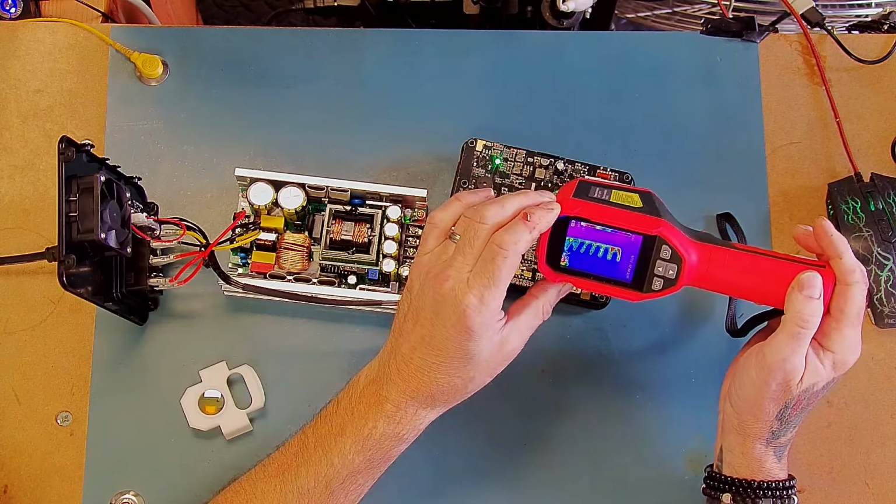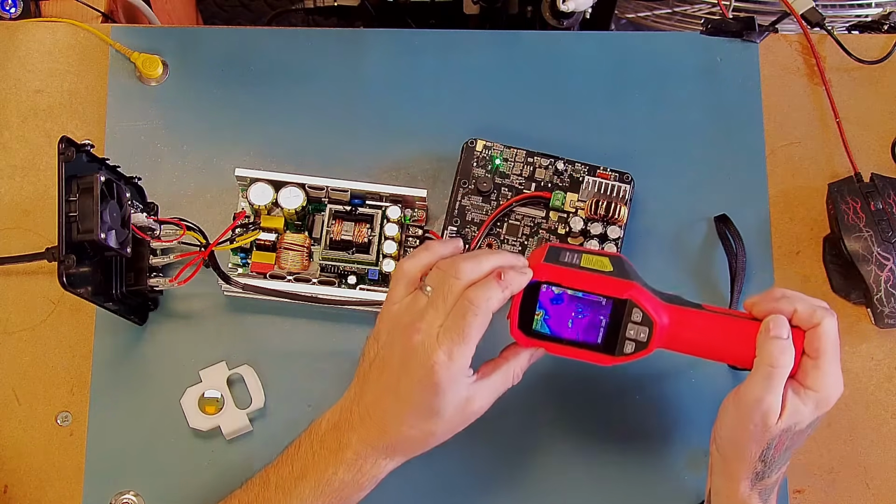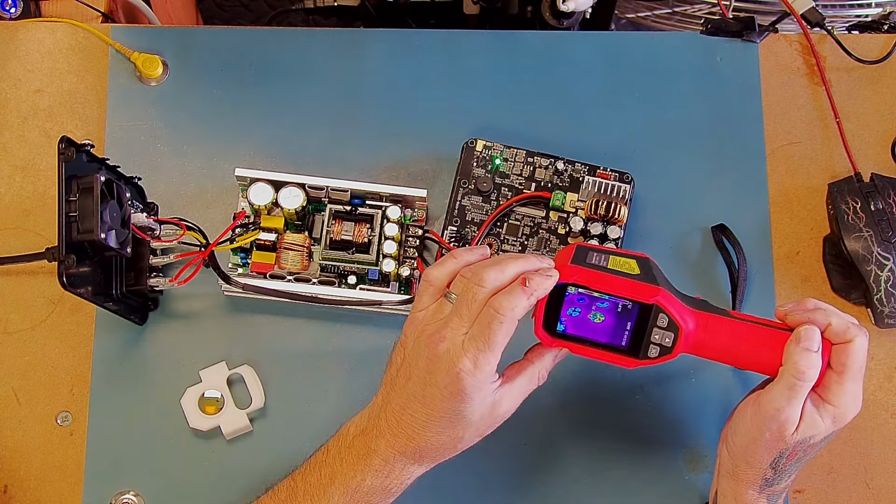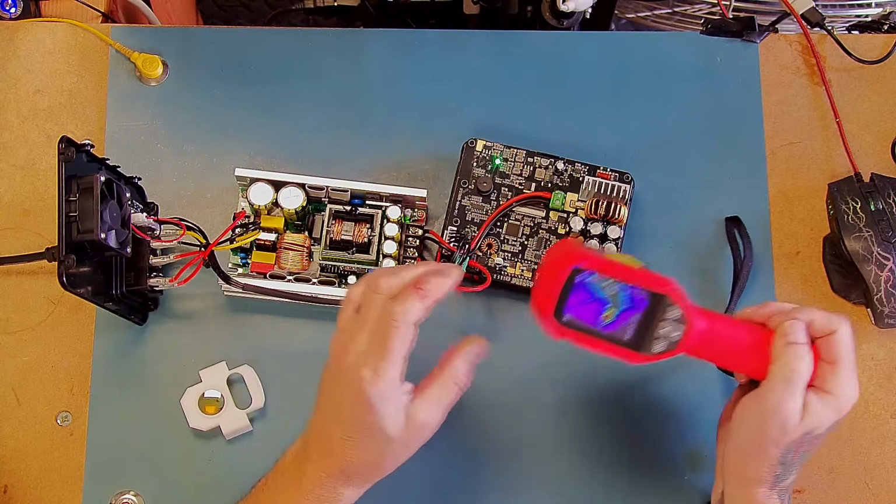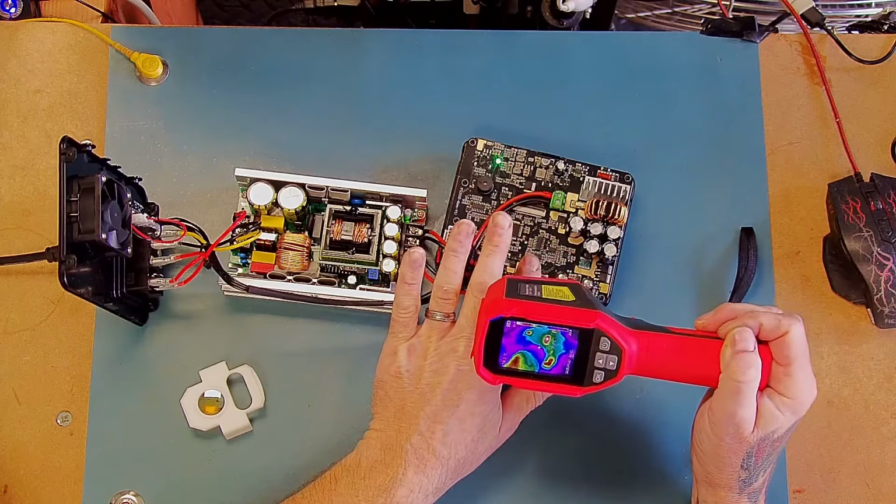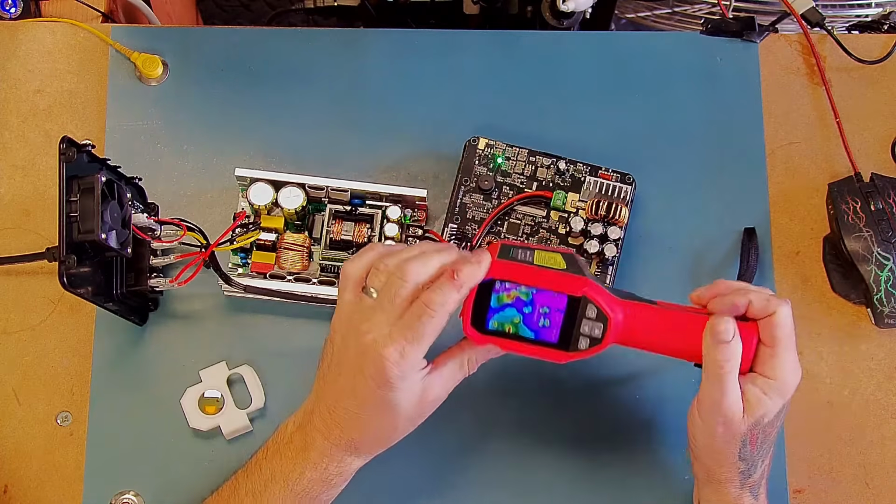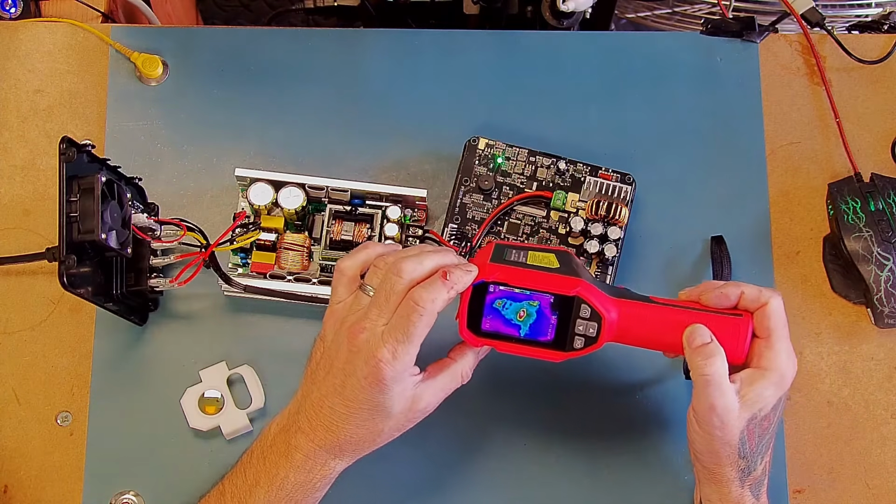The heatsink is currently 28 degrees. Those capacitors 28, so nothing has really changed on the front panel. I've got a little bit of extra warmth over here, which is just those surface mount components, but again nothing major. 30 degrees.